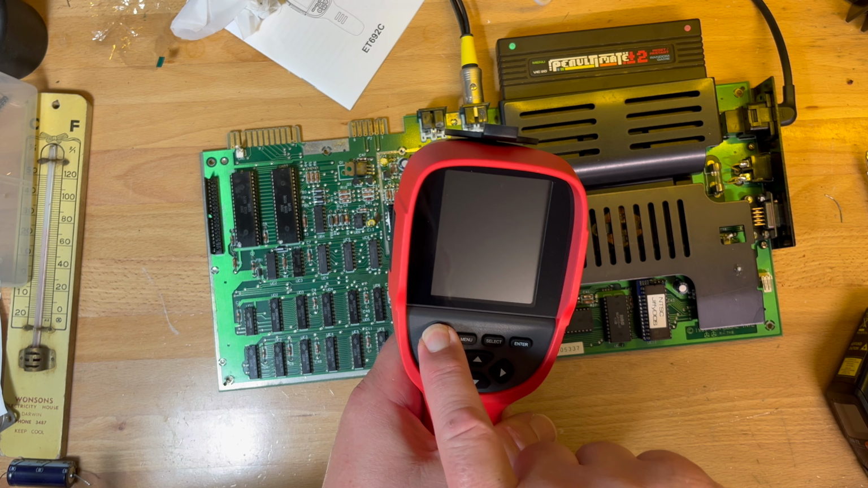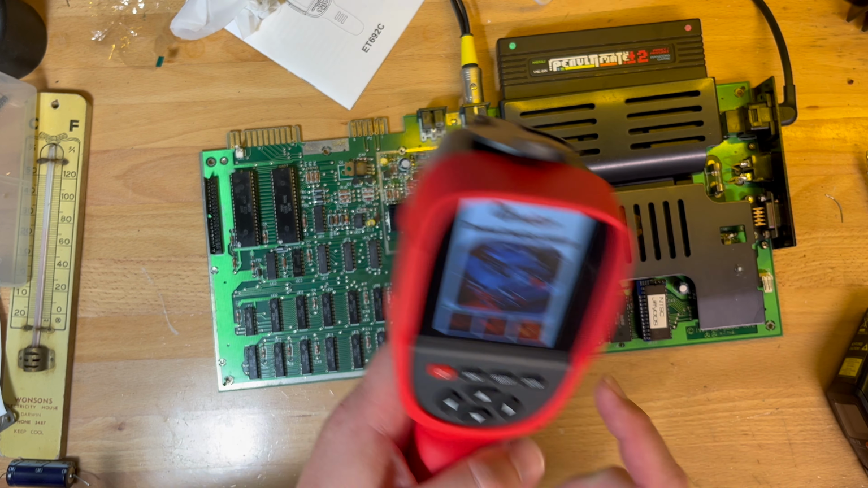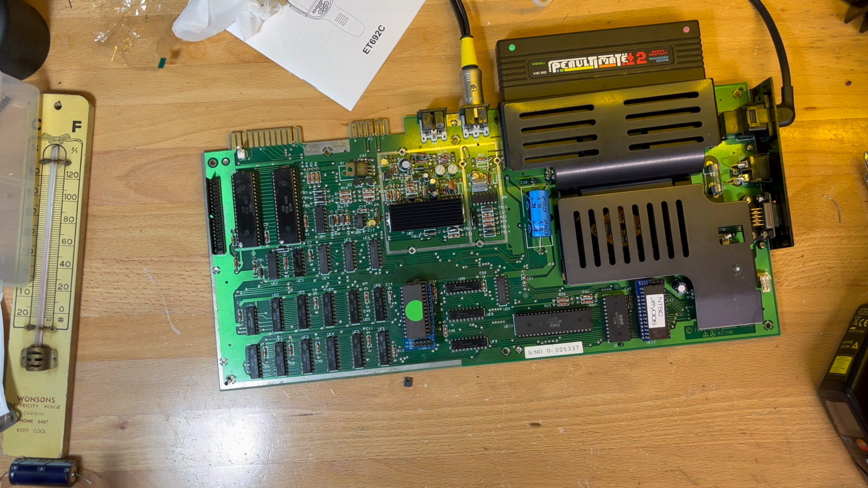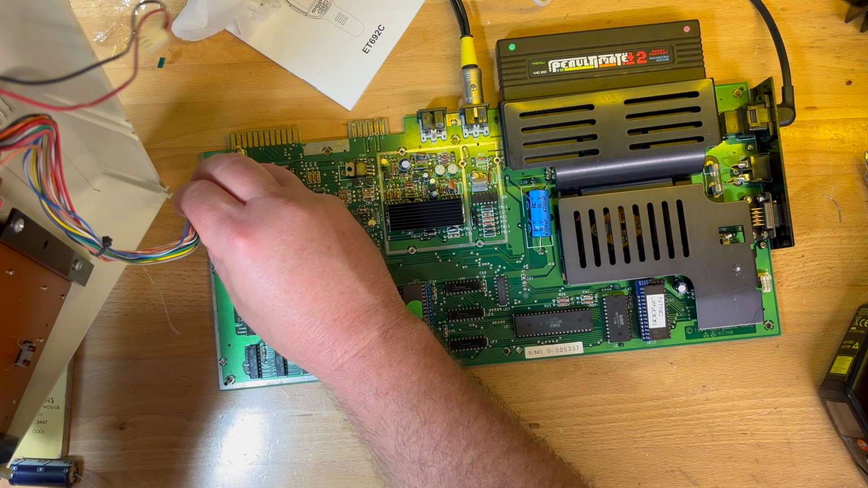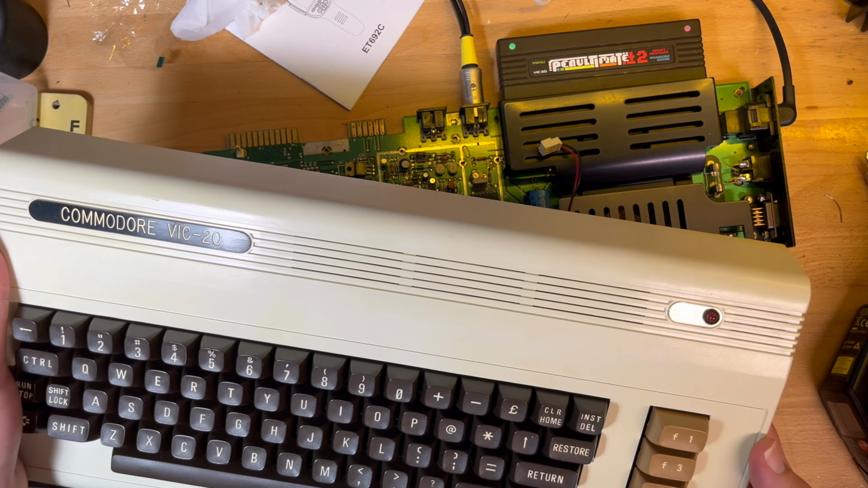Oops, sorry, turn it on. Actually, let me just plug the keyboard back in and start the diagnostics off again. So it's interesting. Does the problem happen because the diagnostics is running that long? Oh, that's interesting.